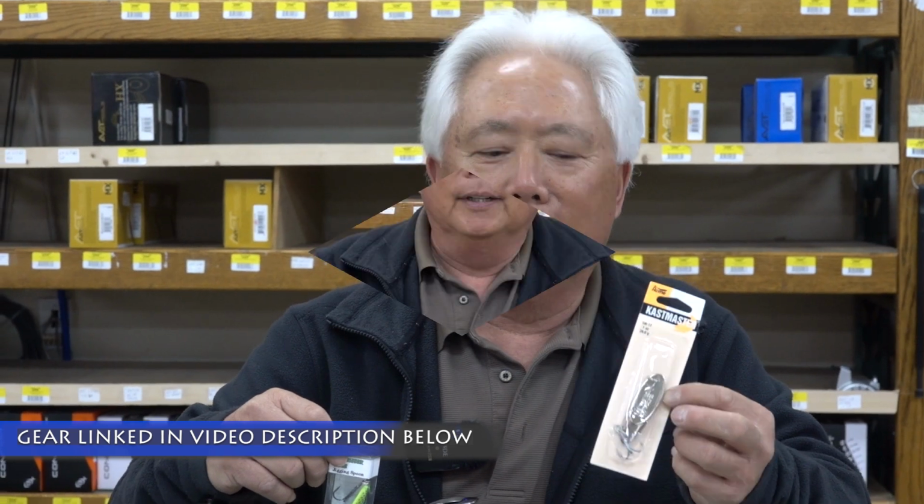Also on my spoons, I always change the hooks. I don't ever use the ones that come with them, because when they make these things by the thousands, they usually just put cheap hooks on them. Once in a while, some of the companies will put Gamakatsu or Owner on them, then you don't have to change. But like these here, these bend really easy, so you want to change them. And I use Owner 2X strong. These are the kind of trebles that I like to use.